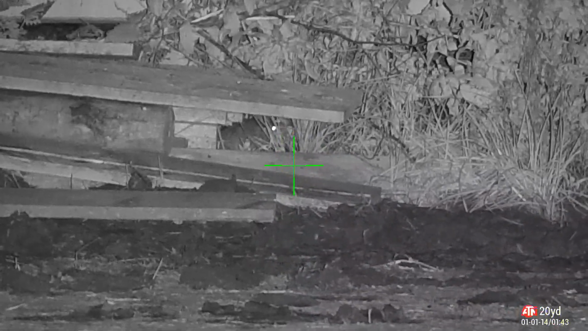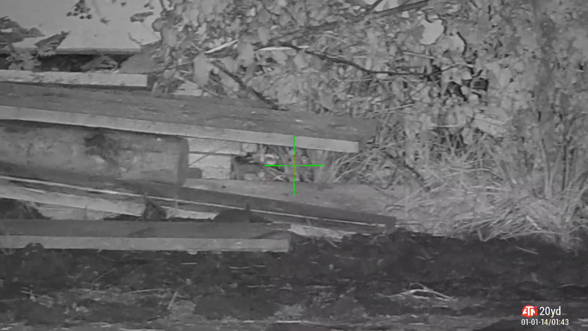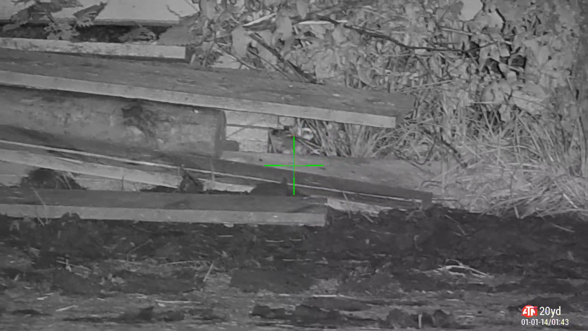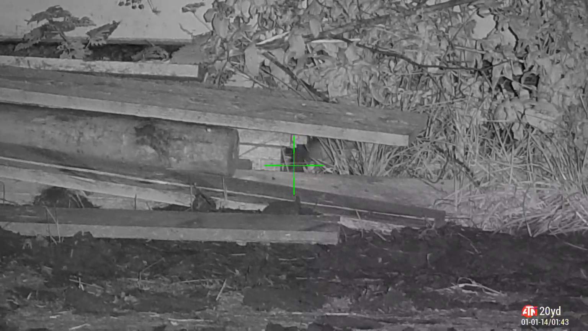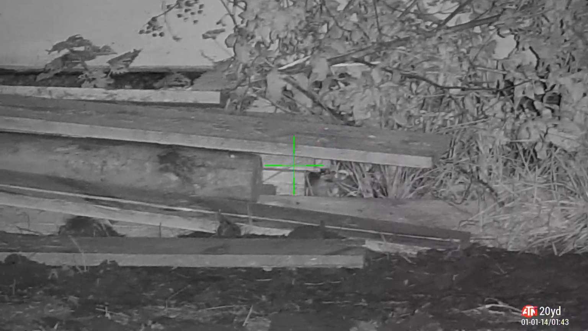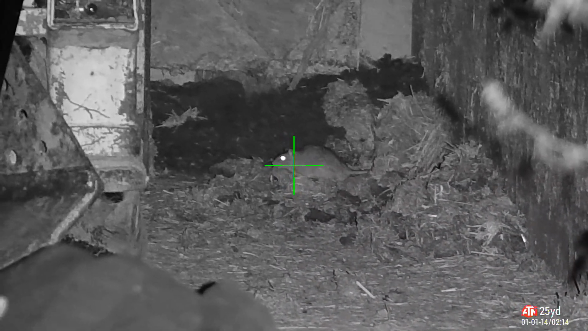Here we go. The wood pile. Here's my chance. Good job. 2 hours. 2 bloody hours. But a good job. I'm talking to the rats again. Apologies. Back in that corner of that barn again.